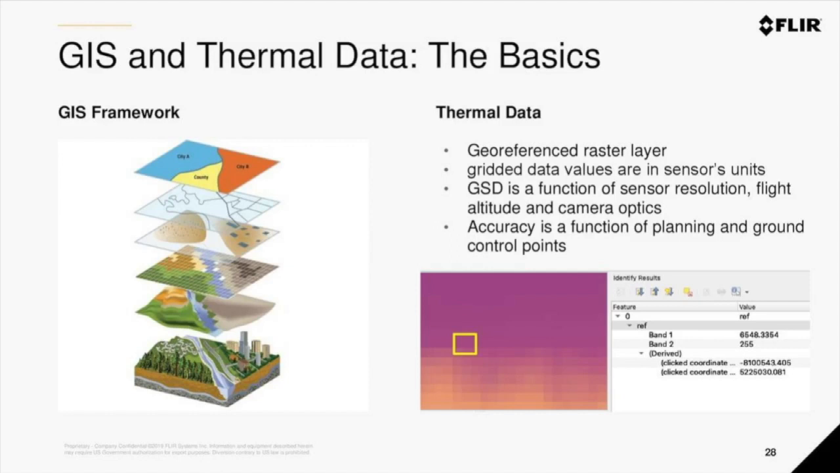It's important to note that the gridded data values in the actual raster layers are going to be represented in sensor units. So we need to be very careful about what those actually mean and how to process these. But nevertheless, the sensor readings are accessible directly from the GeoTIFF. Resolution is a function of sensor resolution, flight altitude, and camera optics that Brett talked about earlier. And finally, accuracy is also a function of planning, ground control points, and other control techniques we can apply for quality control. So everything here really is just another standard photogrammetry problem to some extent.